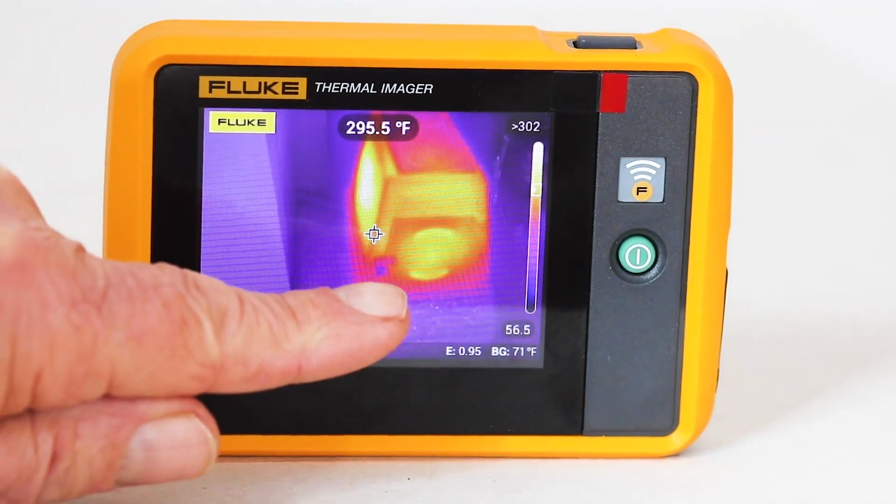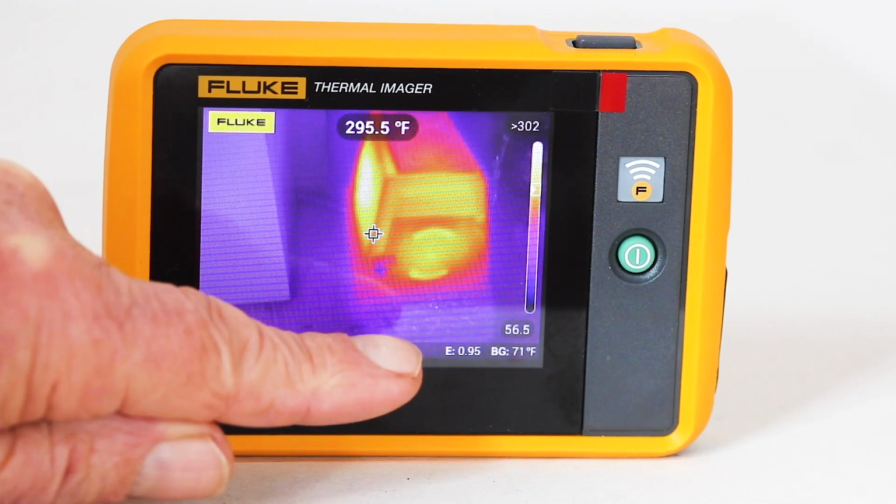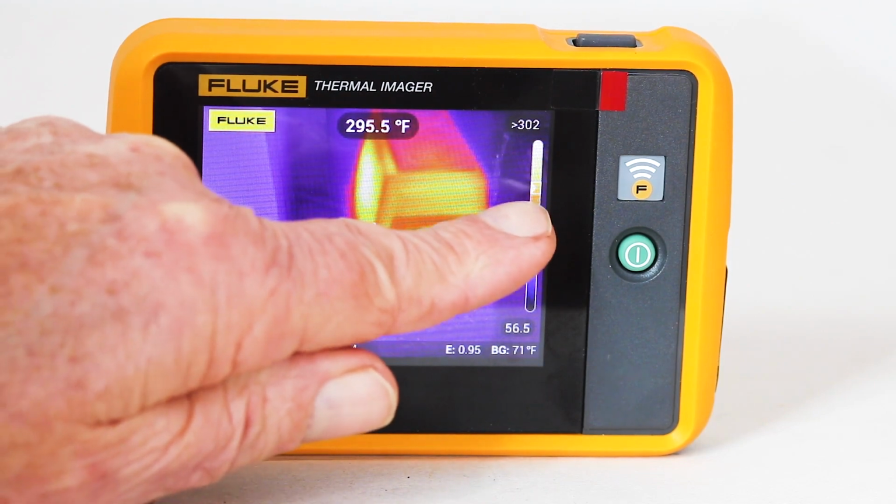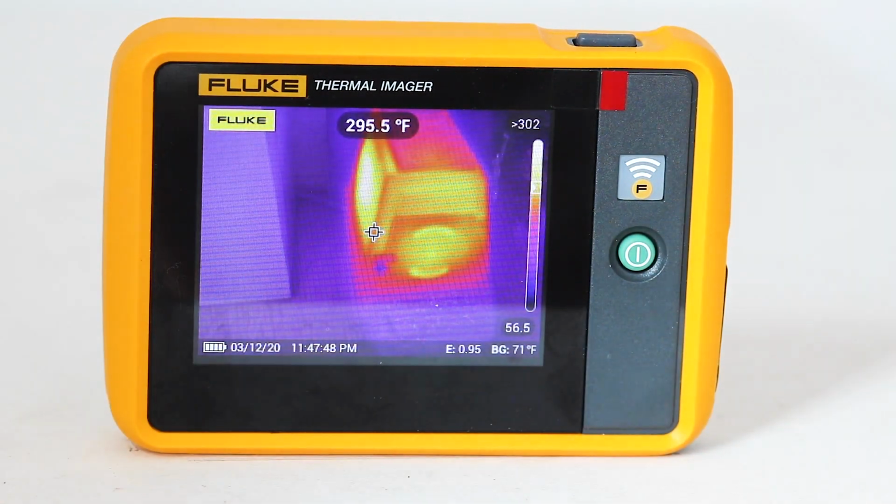Notice that the thermal imager shows the hot spots, and the cooler spots are various colors in accordance with this bar. To delete it, tap on the three dots on the right. You can delete a single image, multiple images, or all images. A screen comes up asking you if you want to execute this command, and if you decide otherwise, you can tap Cancel. To leave memory and use the imager, tap on the X at the upper left.